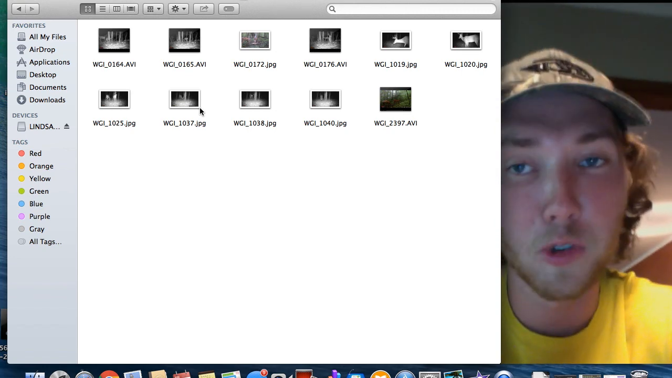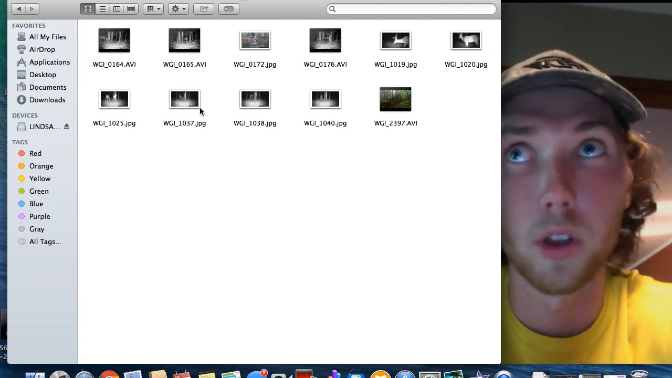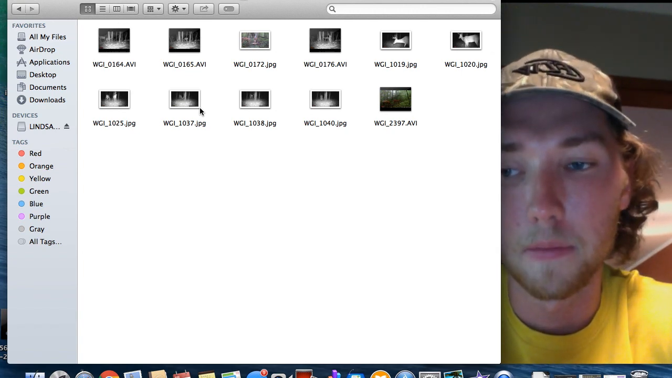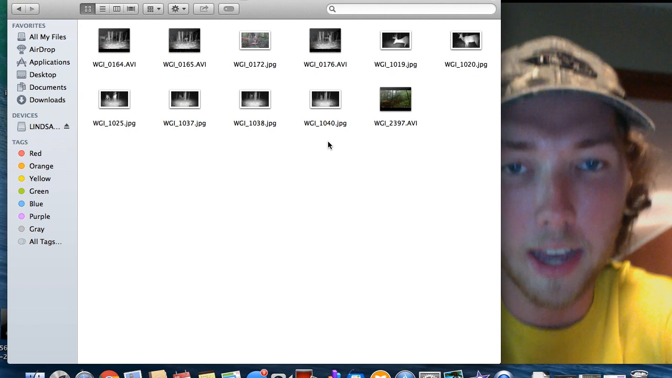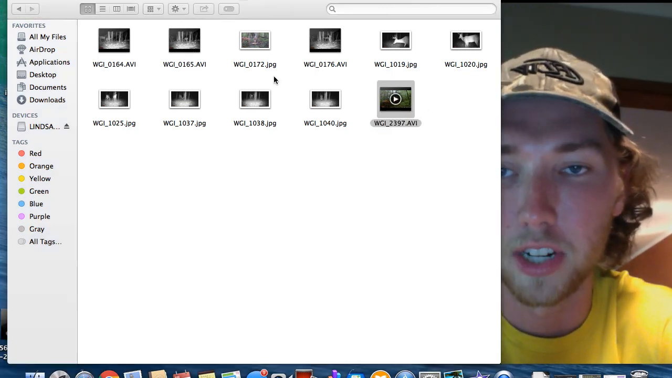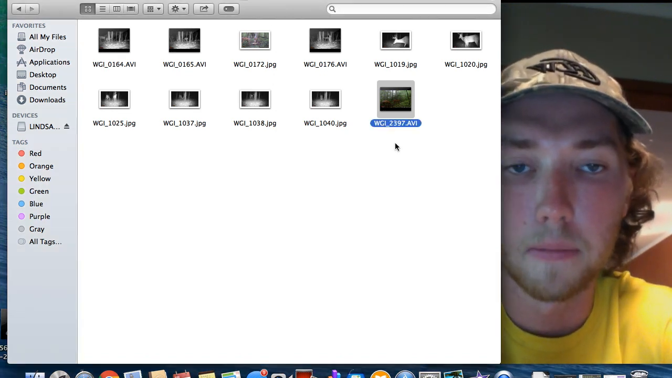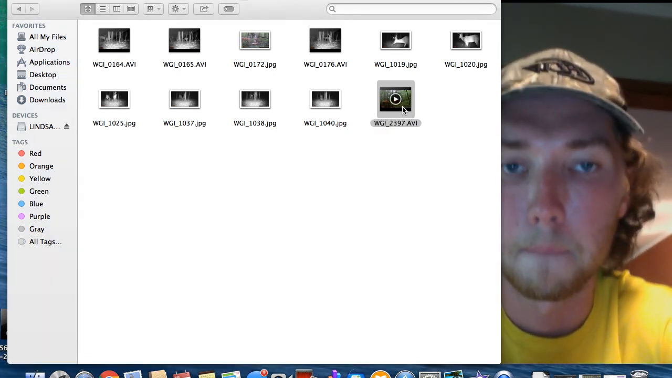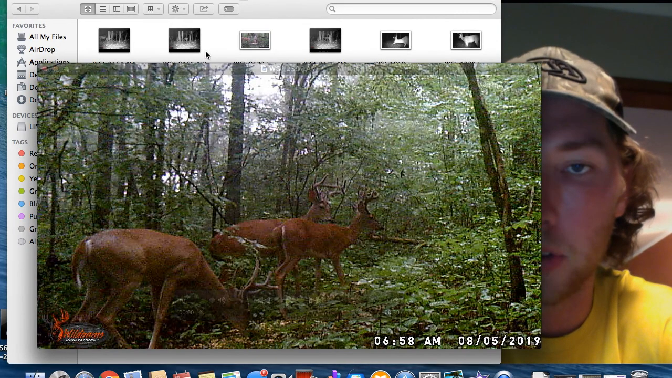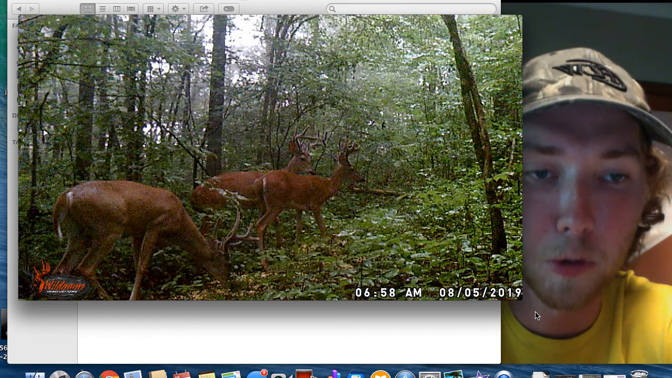And bow season was my chance to kill him, and I shot right underneath him at 44 yards in early October. So anyways, this is Hitch. He was the biggest deer that we got pictures of last year. And actually, let me just go ahead and do this first. Is it going to let me? Okay. So there's 3 bucks in here, and I'll show you other pictures of these other 2 bucks.